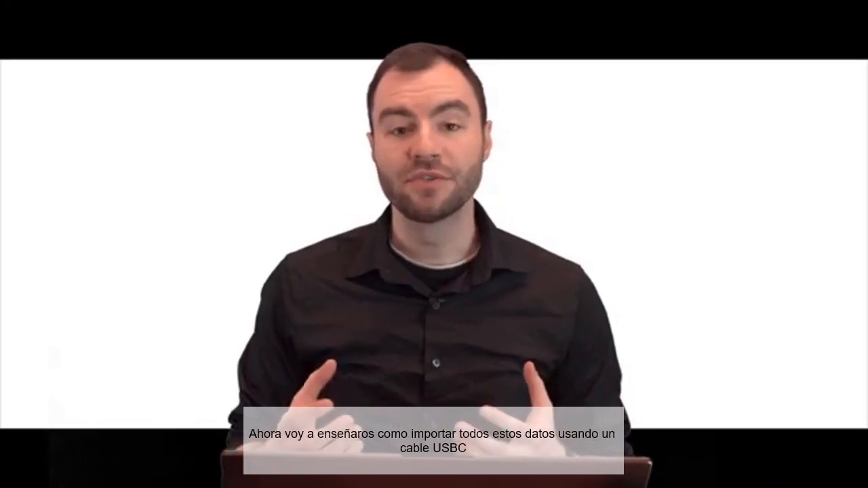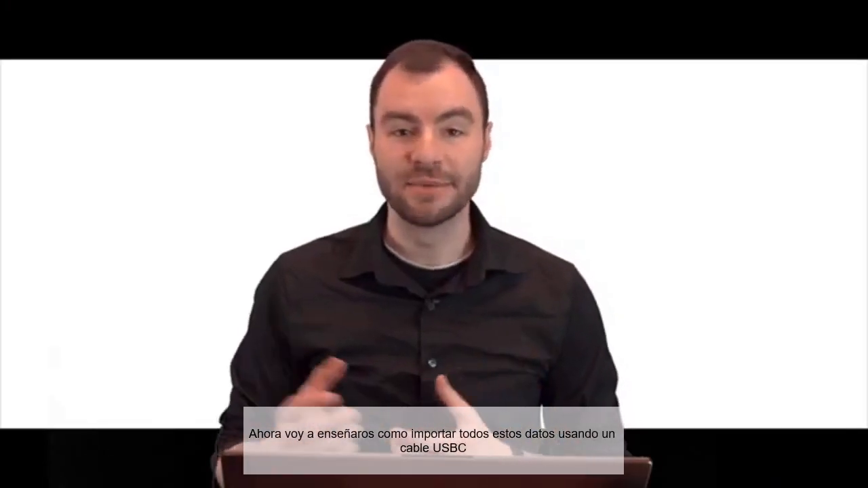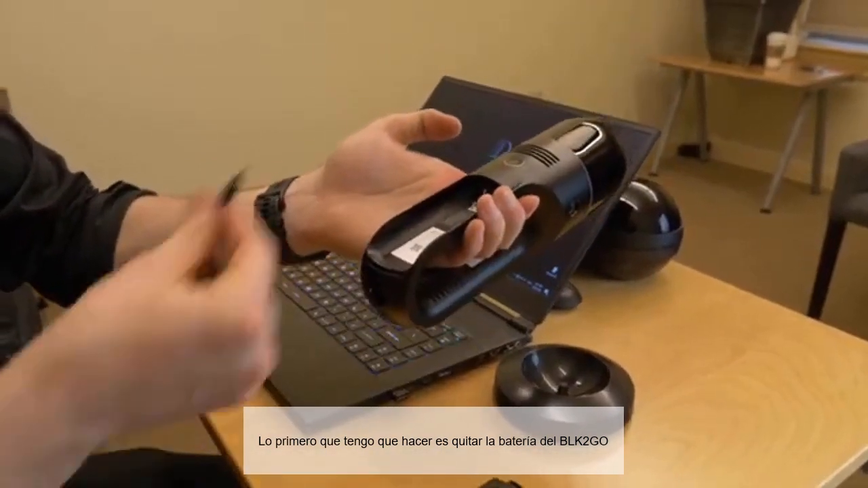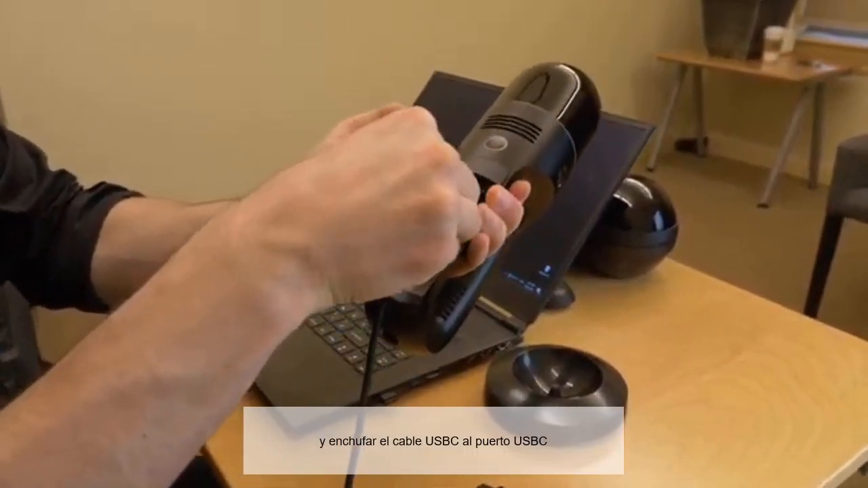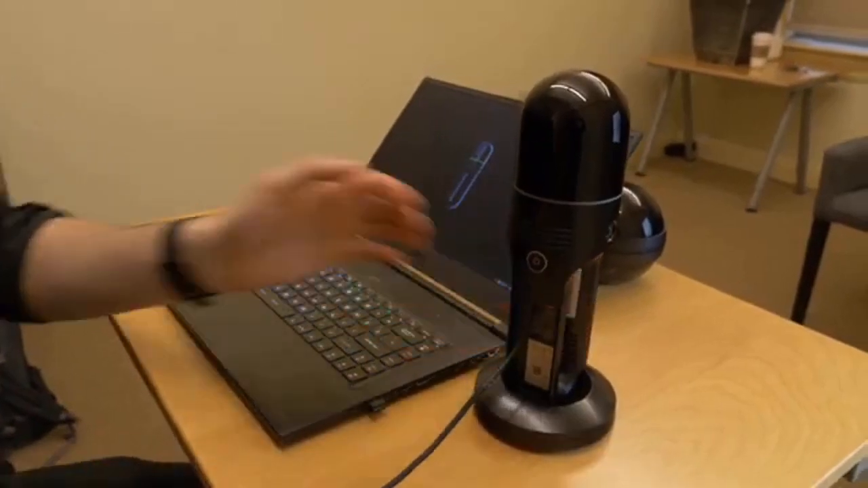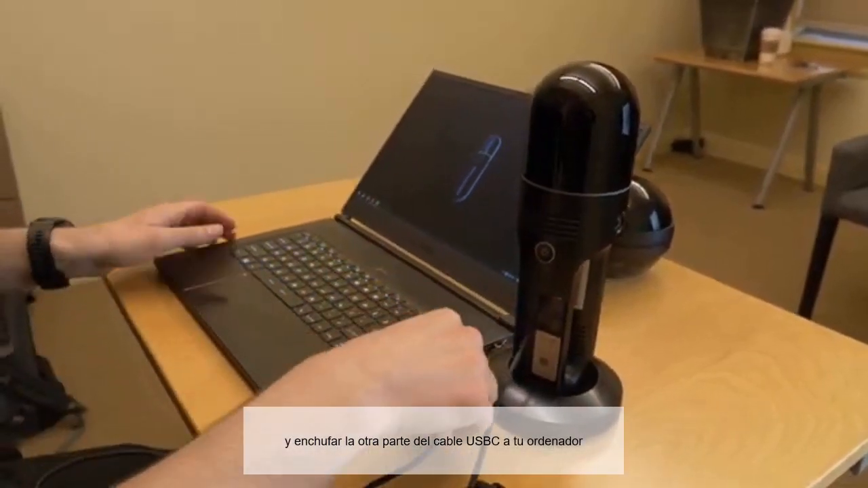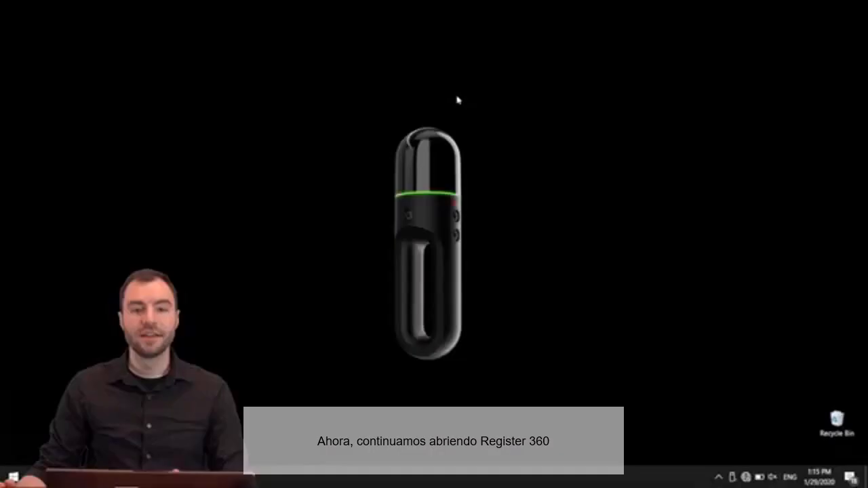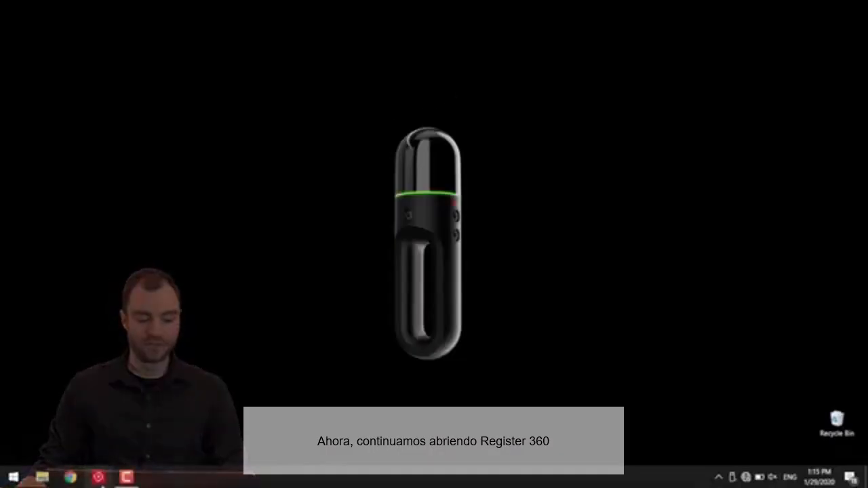Now I'm going to show you how to import this data using a USB-C cable. First thing you need to do is take out the battery of the BLK2GO and plug in the USB-C cable to the USB-C port and plug in the other side of the USB-C cable to your computer. Then you'll see the ring light up, which means it's connected. Now I can go ahead and open up Register 360.